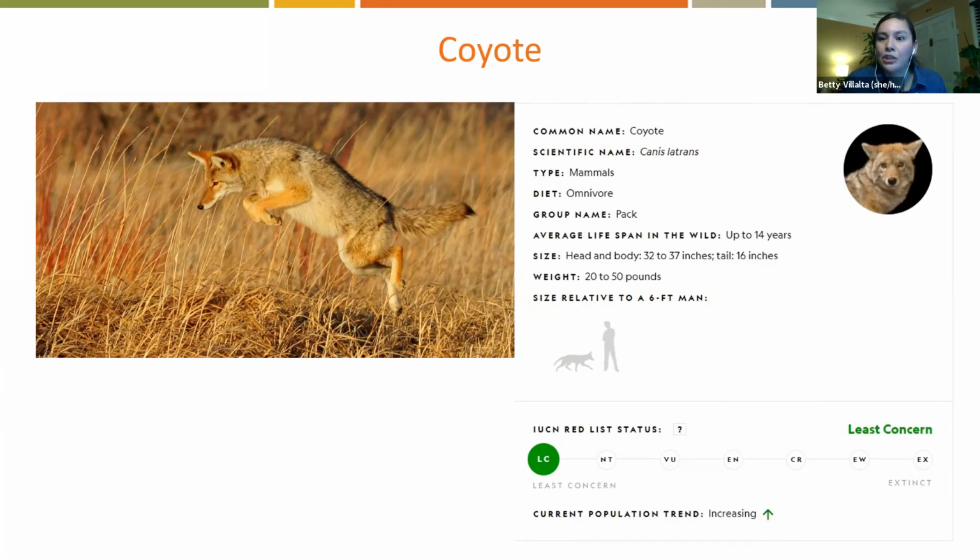And their social structure is they live in family groups, but they usually travel and hunt alone or in loose pairs. It'll just really be dependent on what they are hunting. If it's a small prey, they will hunt on their own, and they kind of stalk it and pounce it. But if it's something bigger like a deer, then they will work together in their pack to hunt that. And they can live anywhere between 10 to 14 years.